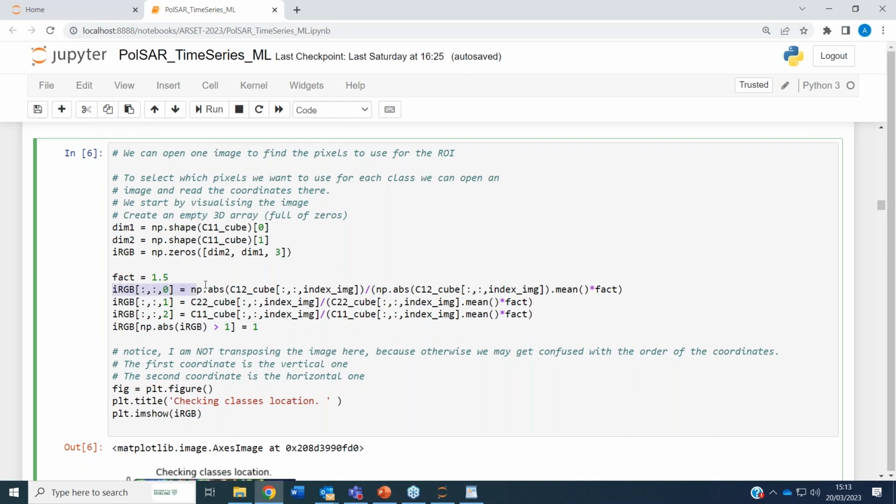So you fill this container with the content of your image, for the different colors. Here the red color is the magnitude of the cross correlation between co and cross polarizations. The green color is the cross polarization. The blue color is the VV polarization, the copolarization.